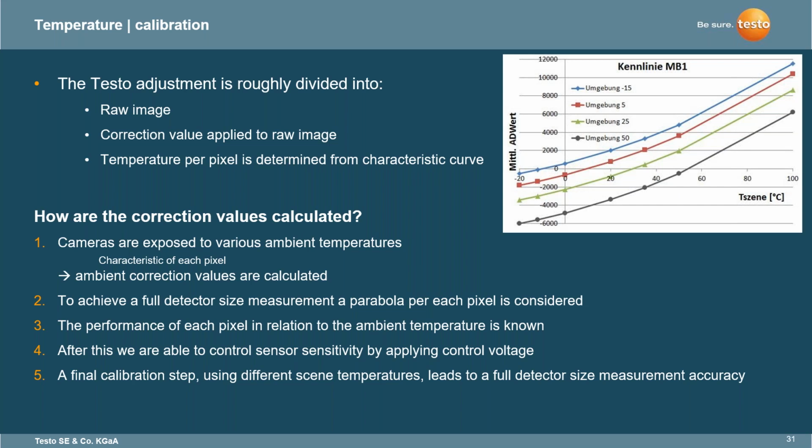I've been to HQ, I've seen these chambers where they do these things, and it is truly a wonderful exercise and also shows you the level of detail that Testo takes into their imagers. So as opposed to being in a 72 to 68 degree ambient space, these environmental chambers are creating various ambient temperatures so that the characteristics of each pixel are realized.